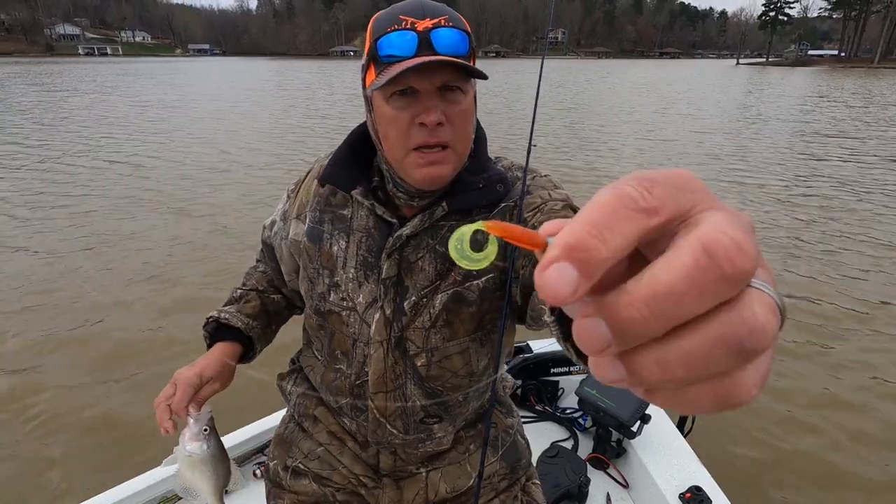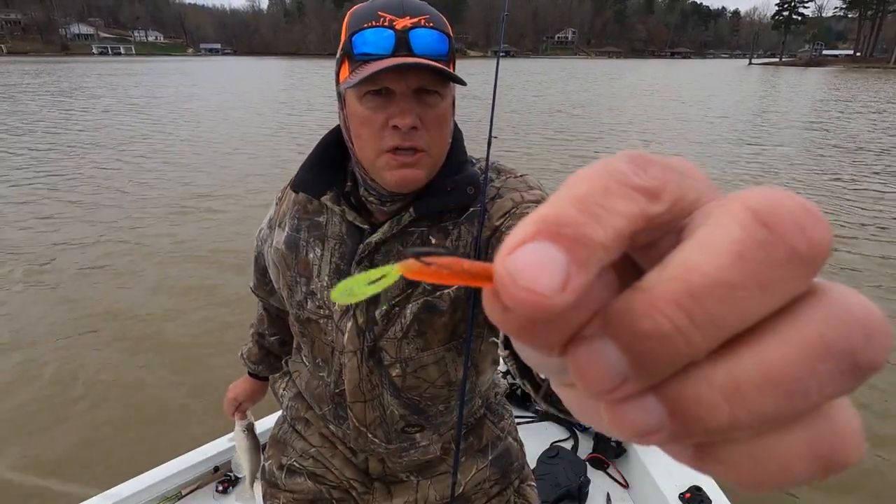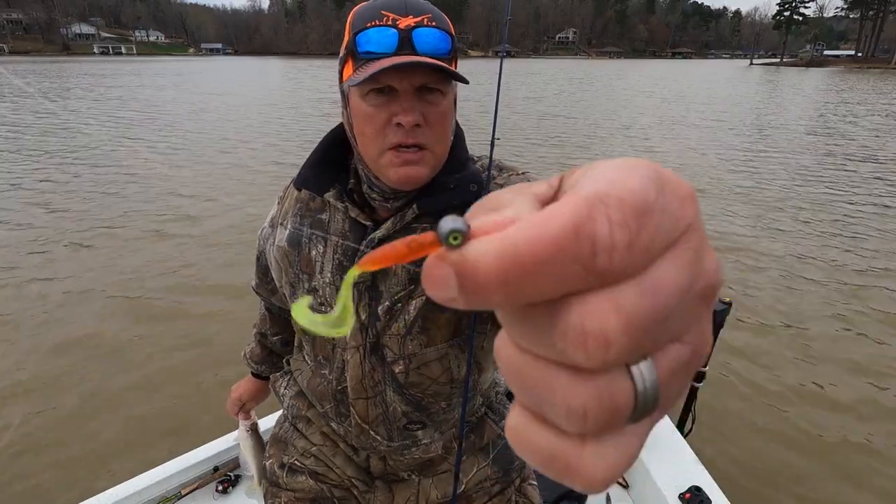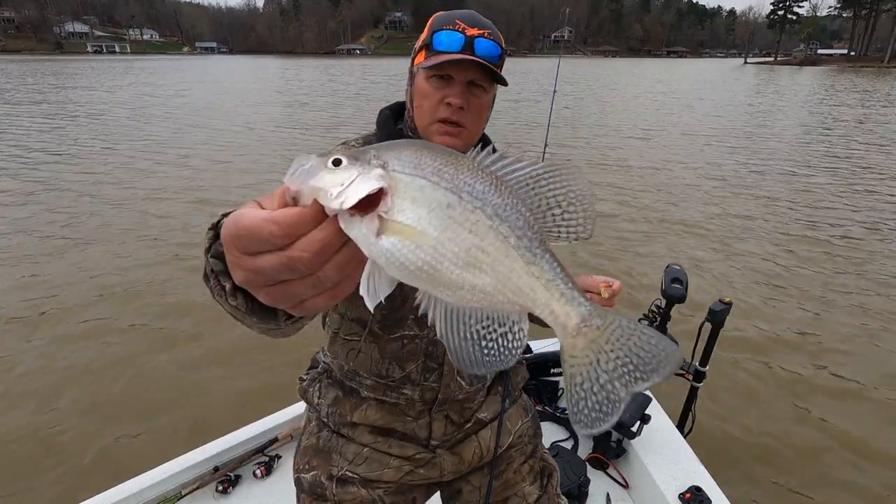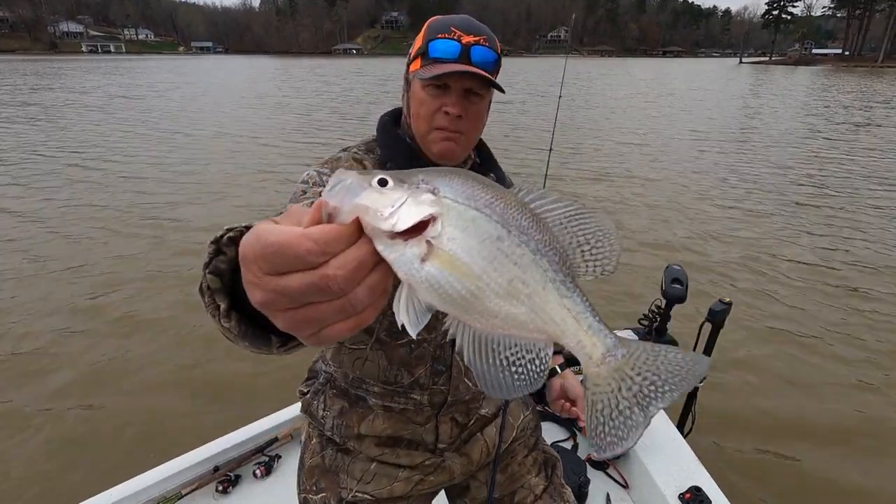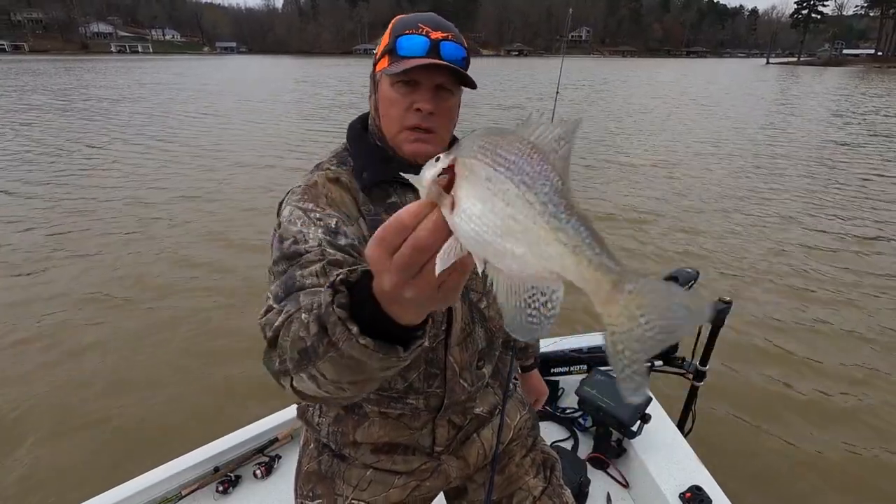That's that hot tail bait in that OJ color with a chartreuse tail. Just got that from Dennis. On top, I got an 1/8 ounce head. And, you know, good crappie. That's a good 10 and a half to 11 inch crappie right there. Boom.